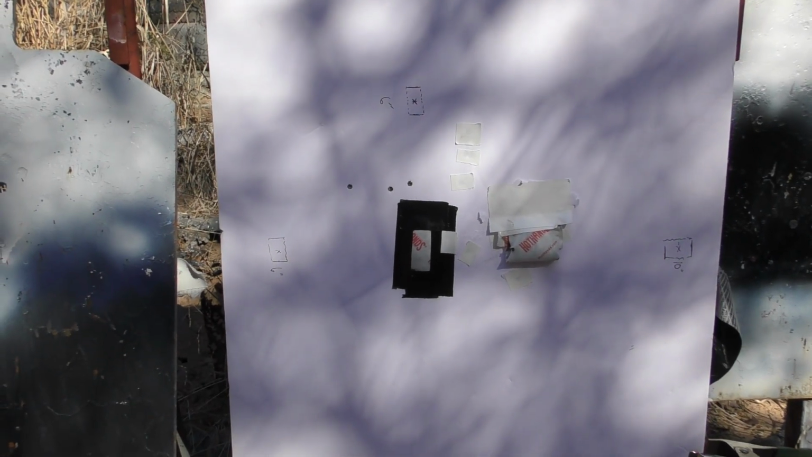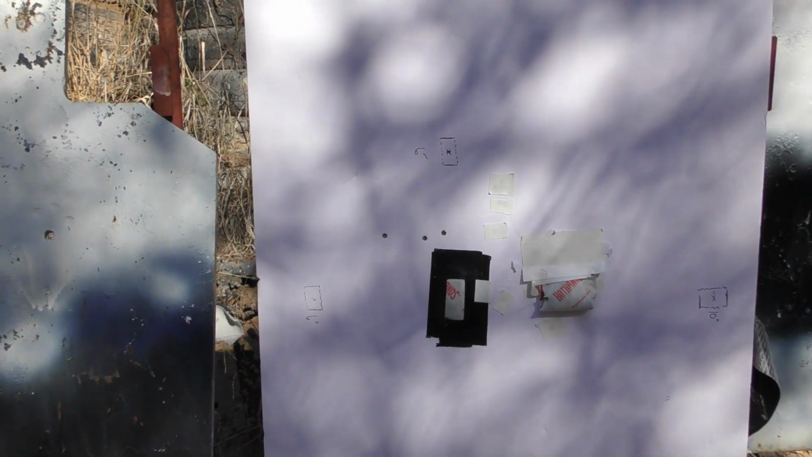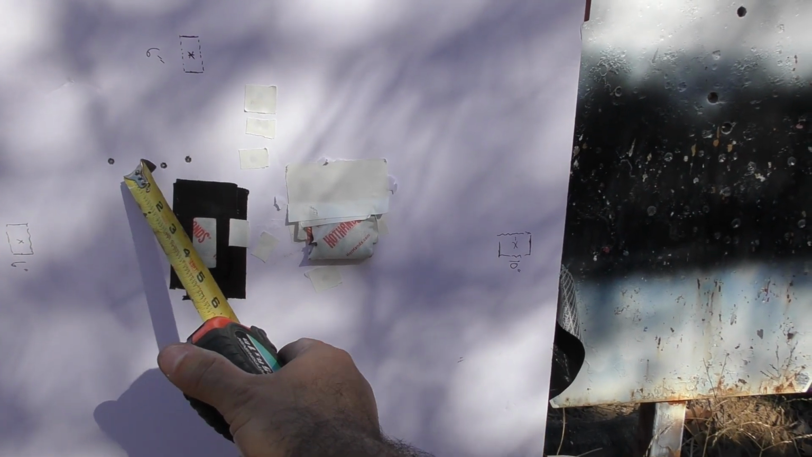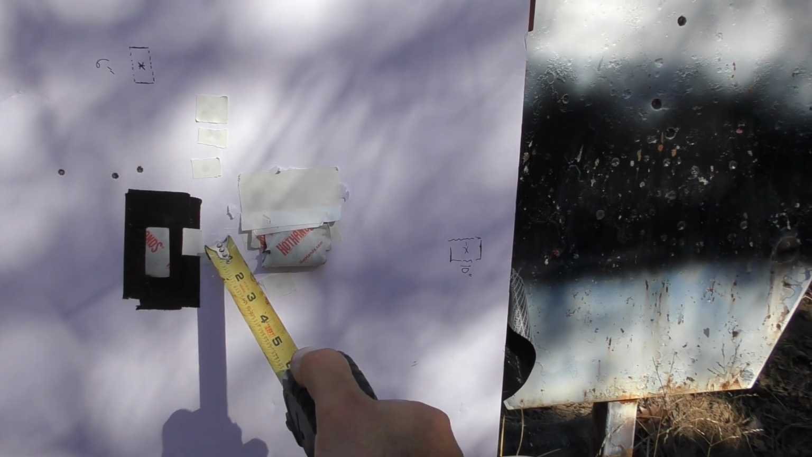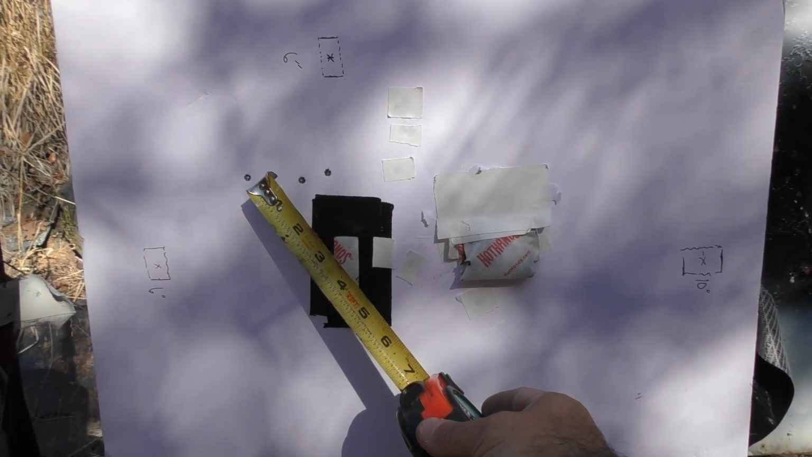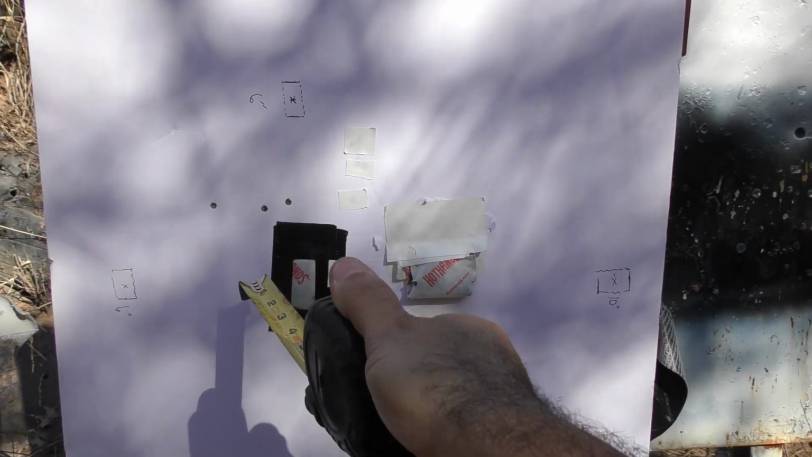All right, so before we get to wrapping it up here today, 200 yards, 5 shots, 1, 2, 3, 4, and then 5 over here. Spread of 4 of the 5 is 4 inches, so acceptable for these 4.